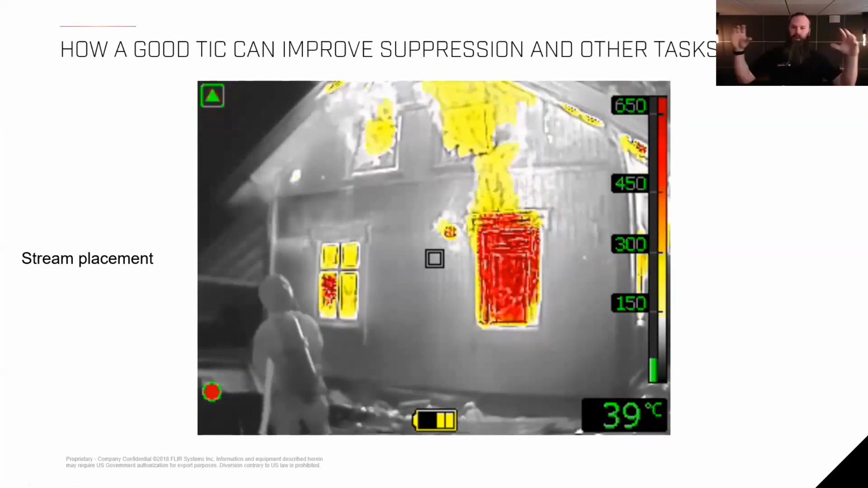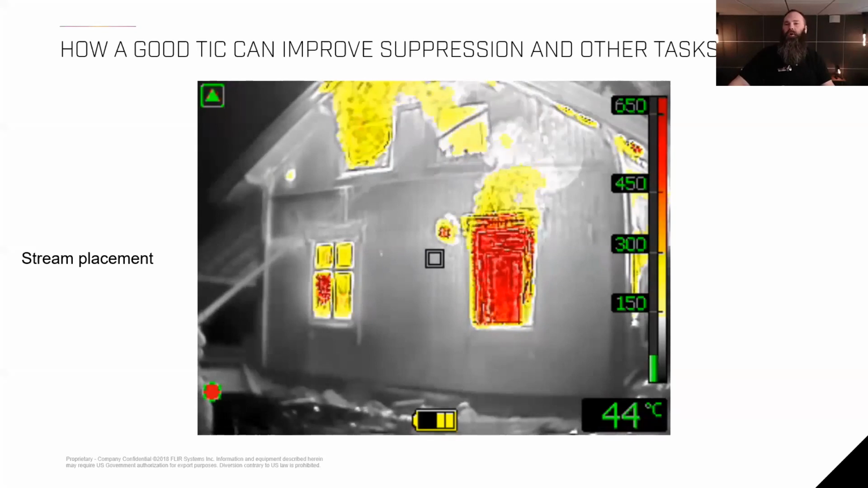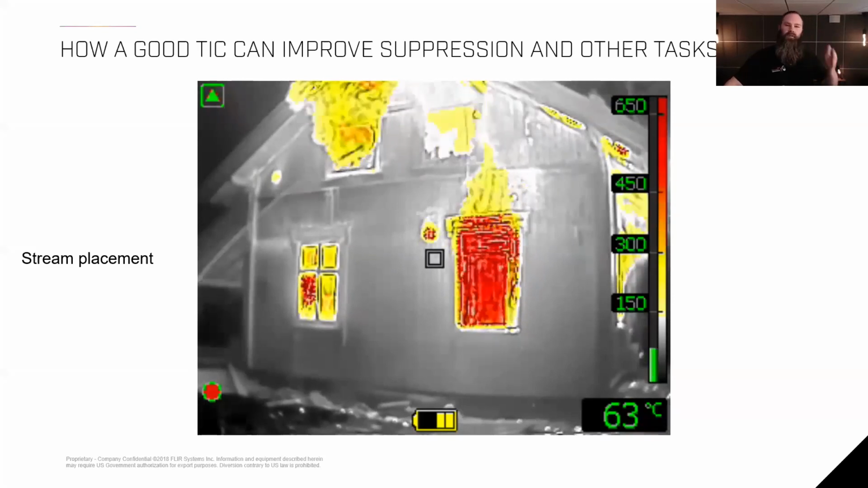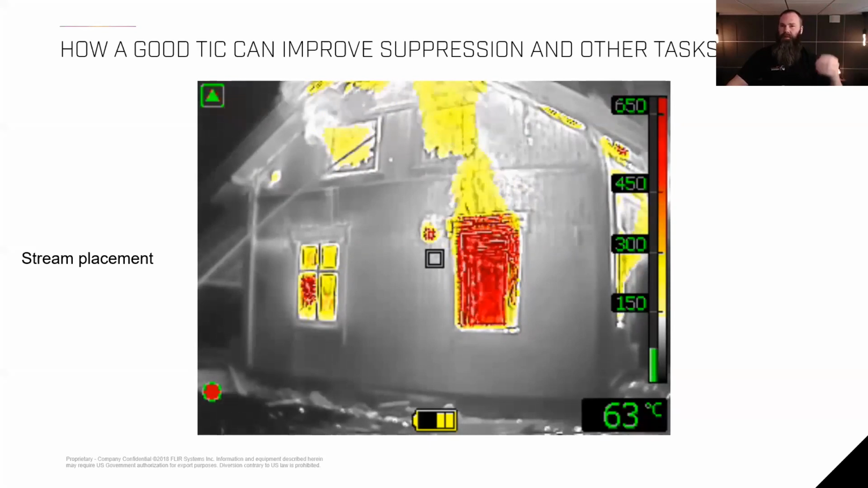But if there are multiple windows on the bottom floor, with smoke coming out of each of them, where am I closest to the fire? Where is the most heat coming from? With a thermal imager, I can go straight to the probably hottest window and affect the fire here.